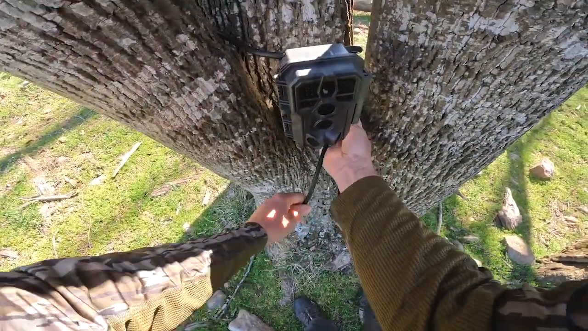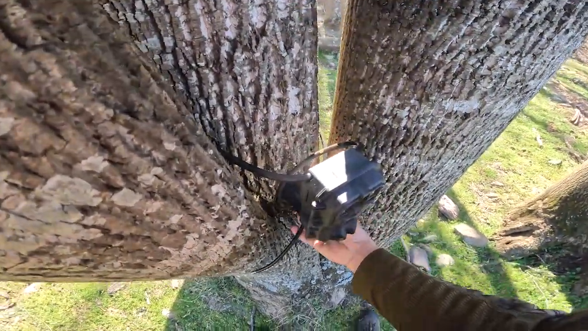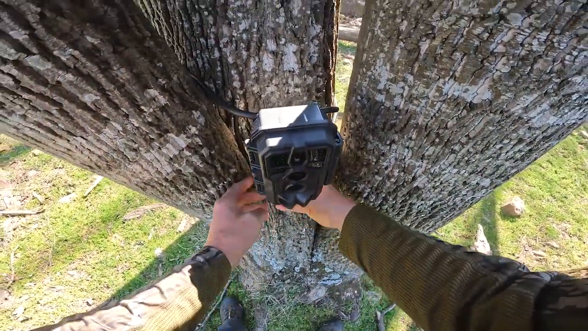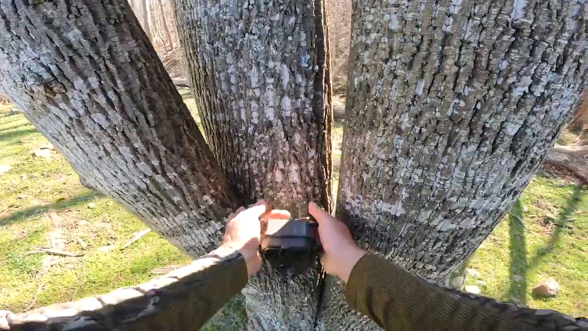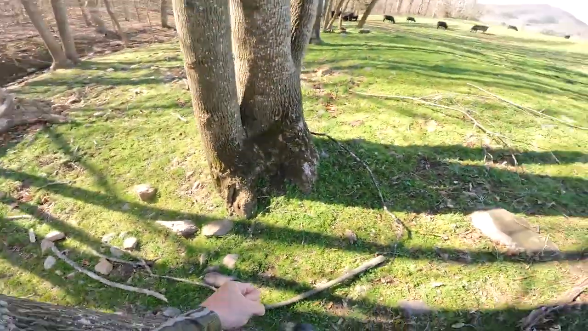I always put the lock, where the key goes in the snake cable, always put downhill. You don't want water running up into that and rusting out the inside. So I always make sure that's downhill. You keep it relatively loose. You don't tighten it up all the way because you want to be able to adjust it on where you want it at. Tighten that just a little bit.